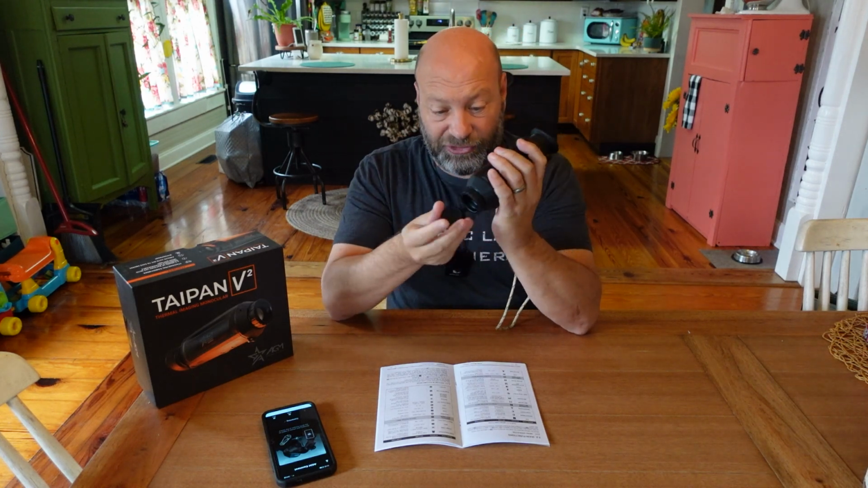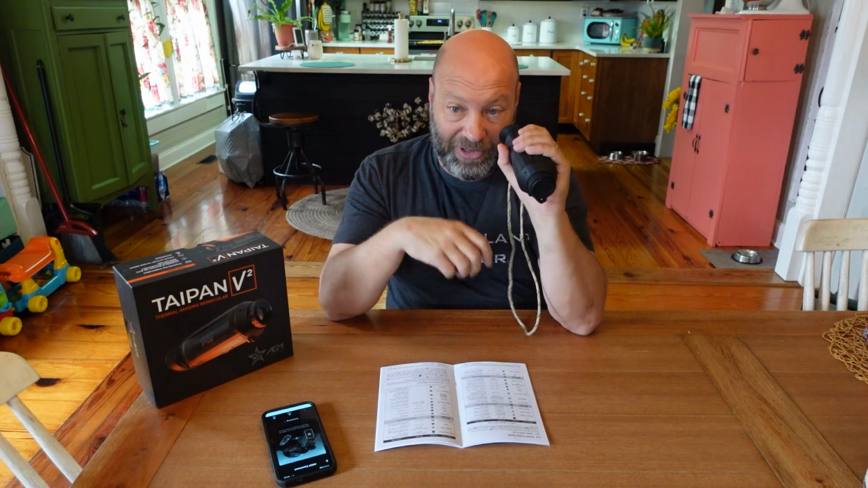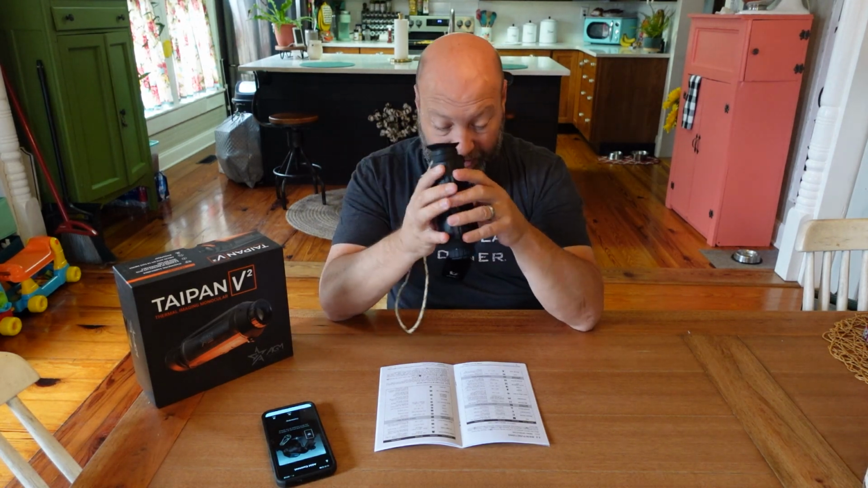I don't have to worry about charge running out. On all my other thermals, you get 10 hours, 9 hours, 11 hours of runtime, but like I said, when your battery's running down, you start getting nervous. And these things are so much fun to use, you don't want to turn it off. It's just a straight up blast to use this.